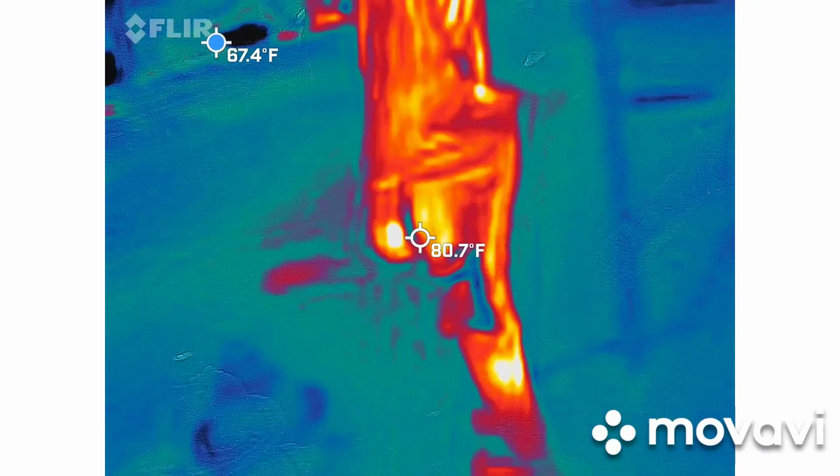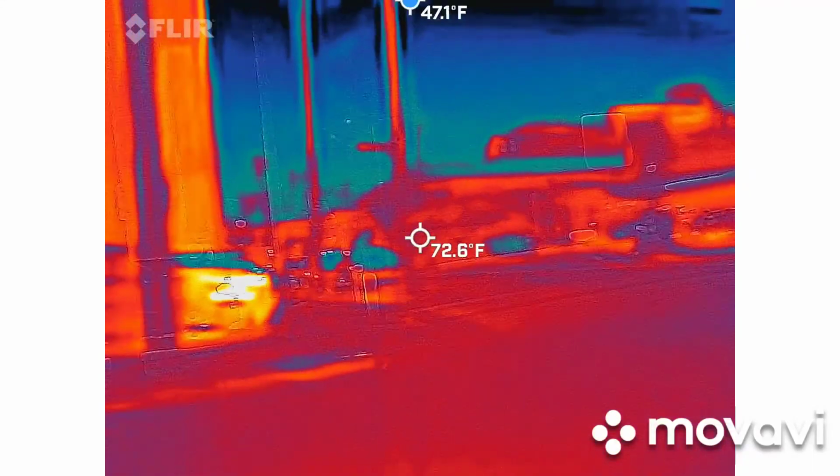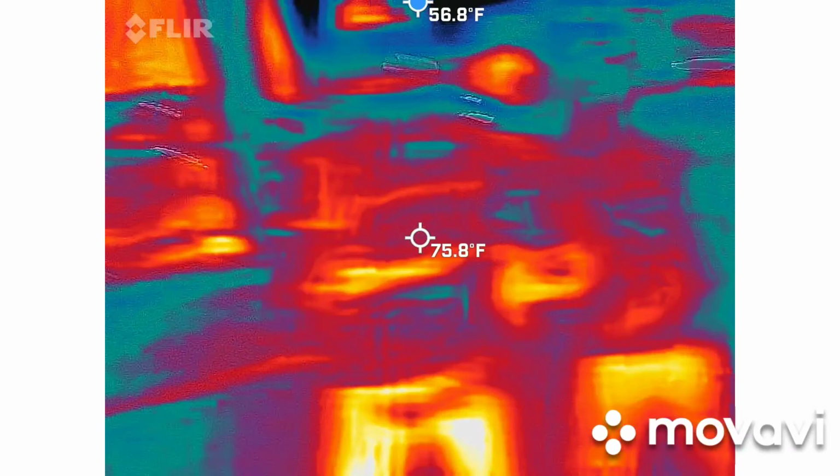Grab. What do you got? Grab. Grab foliage. Grab cotton foliage.